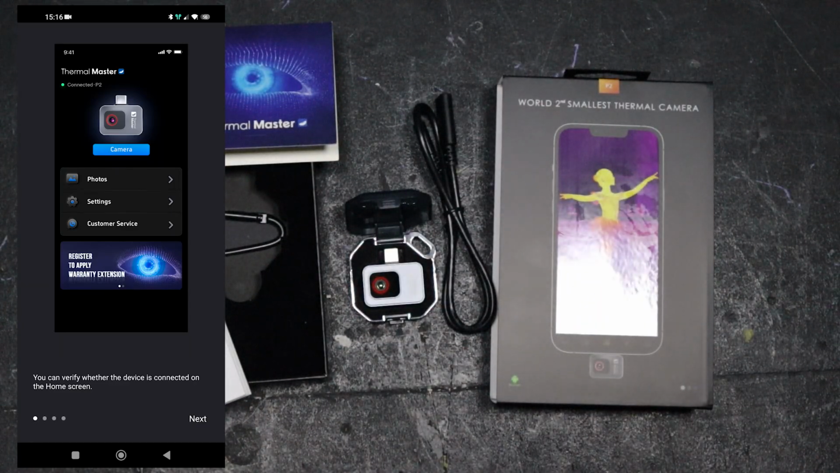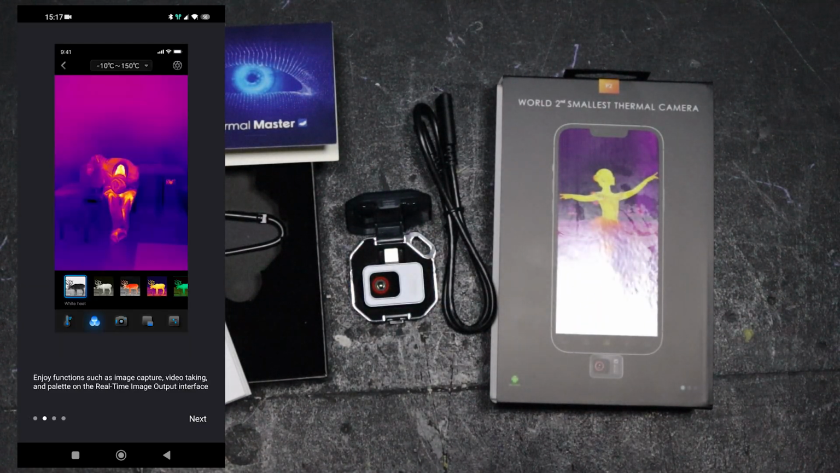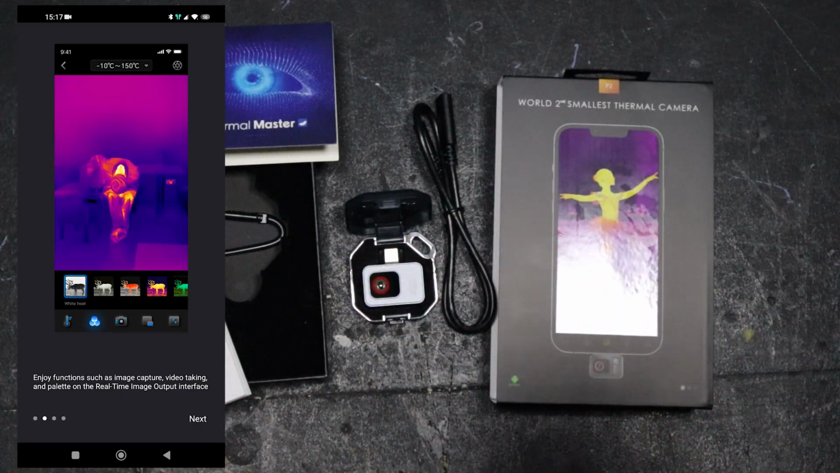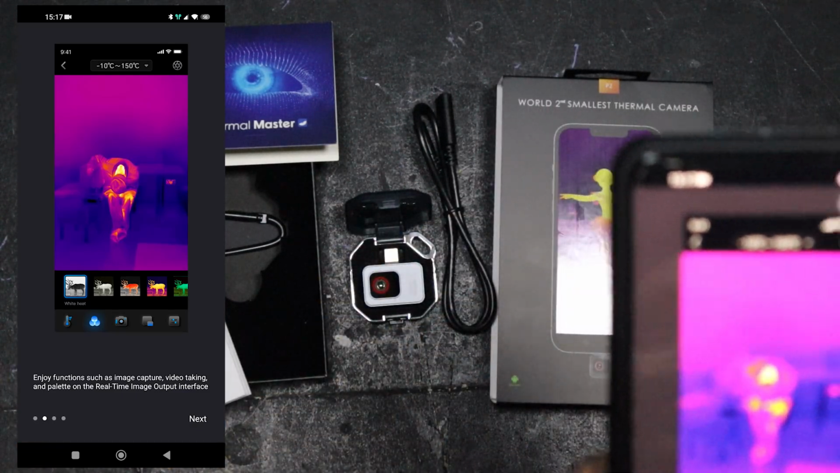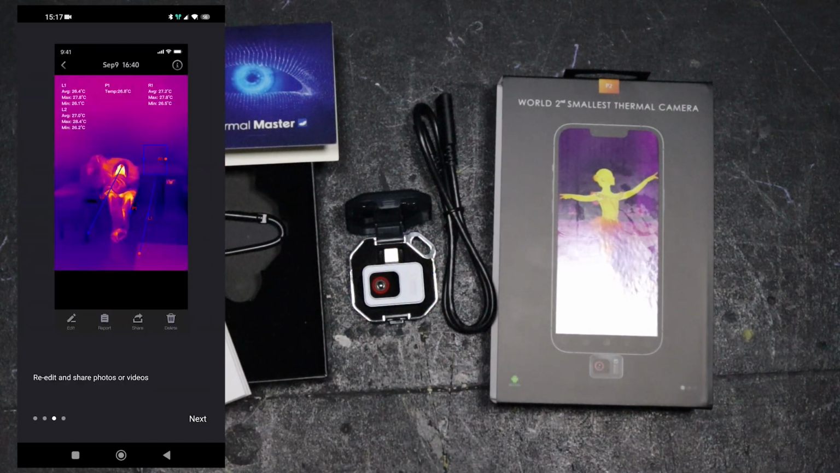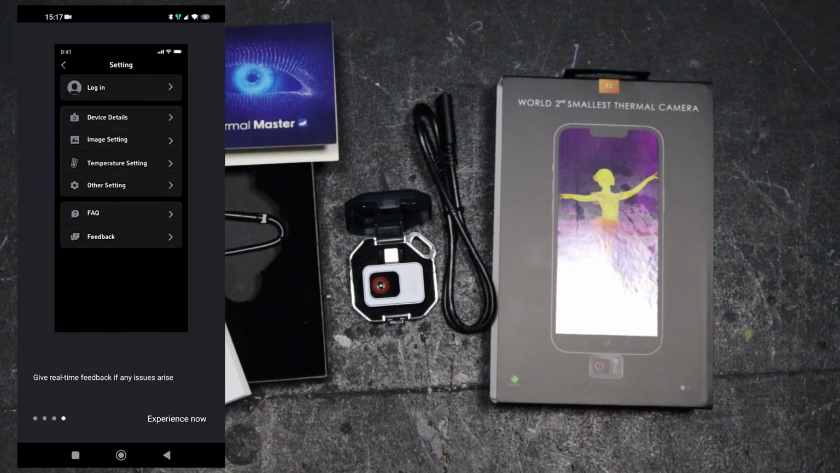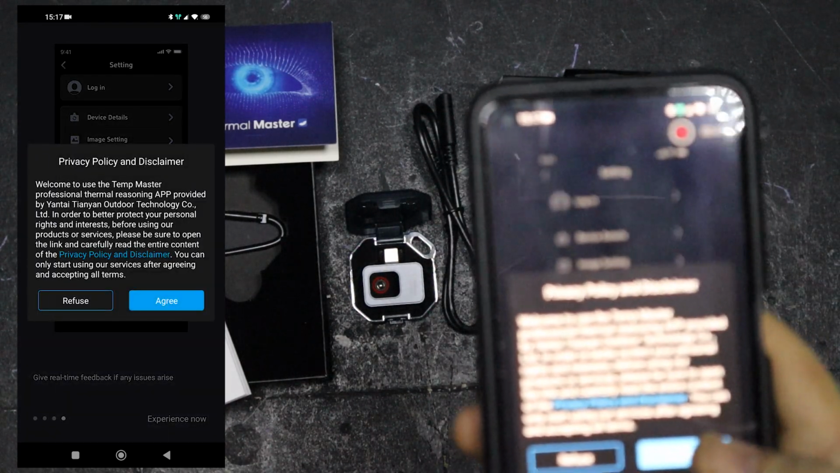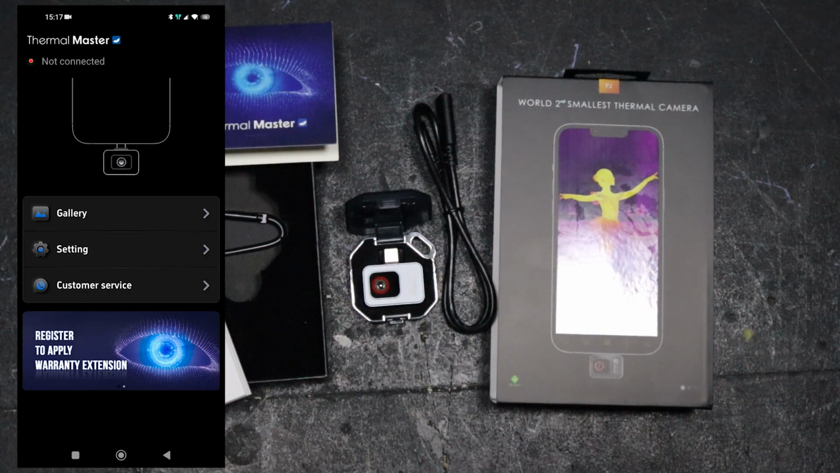So, enjoy functions such as image capture, video taking, and palette on the real-time image output interface. Oh, so you can change the colors of the images in real time to decide whether you want the hotspots darker or lighter. And you can re-edit and share photos. And you've got real-time feedback if any issues arise. Experience now. And again, it's obviously an agreement thing.